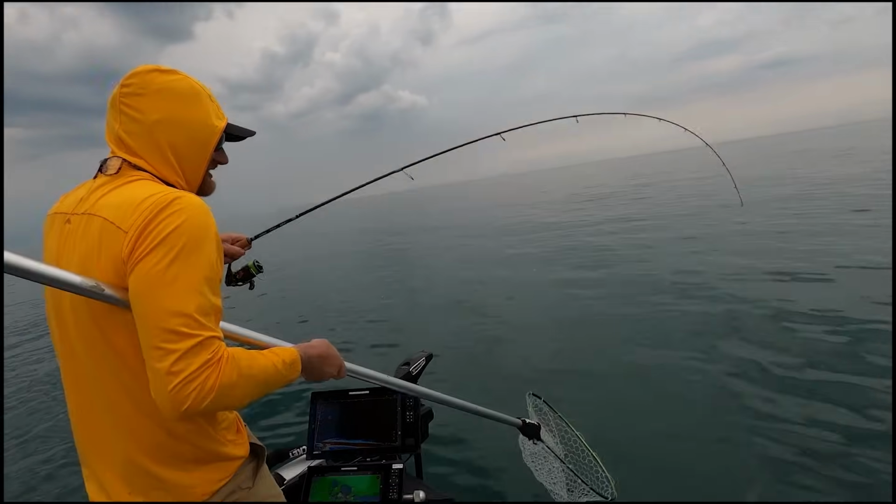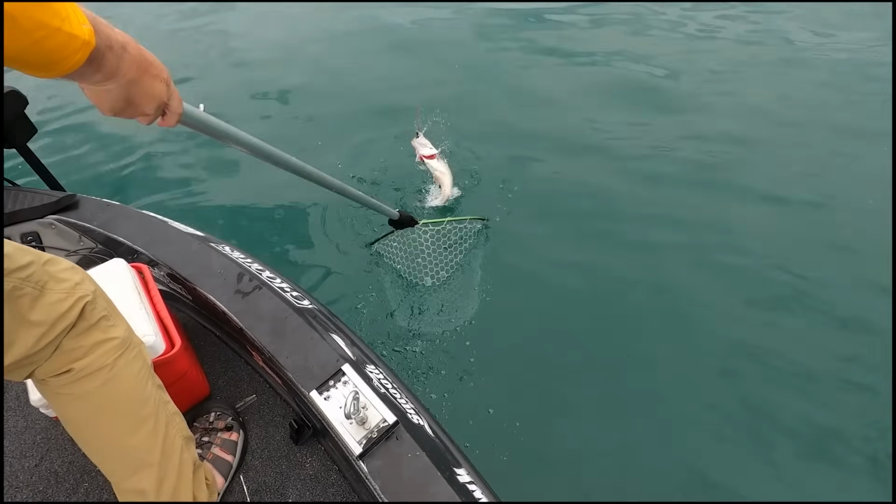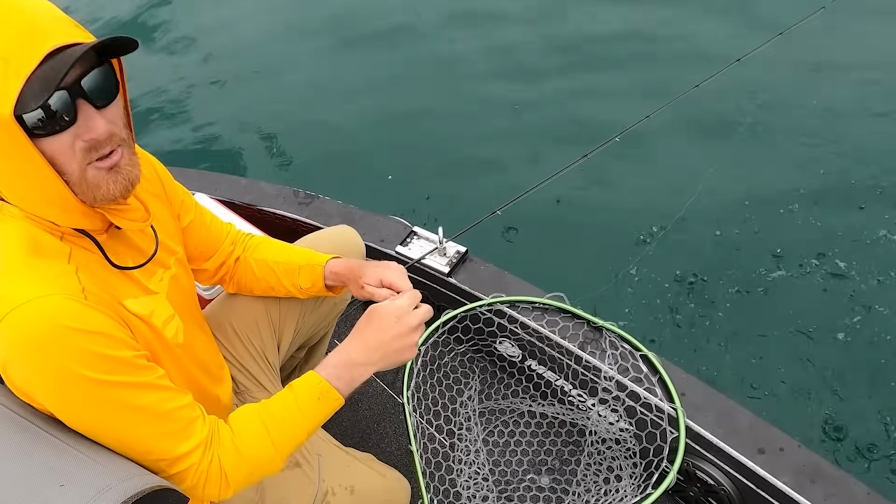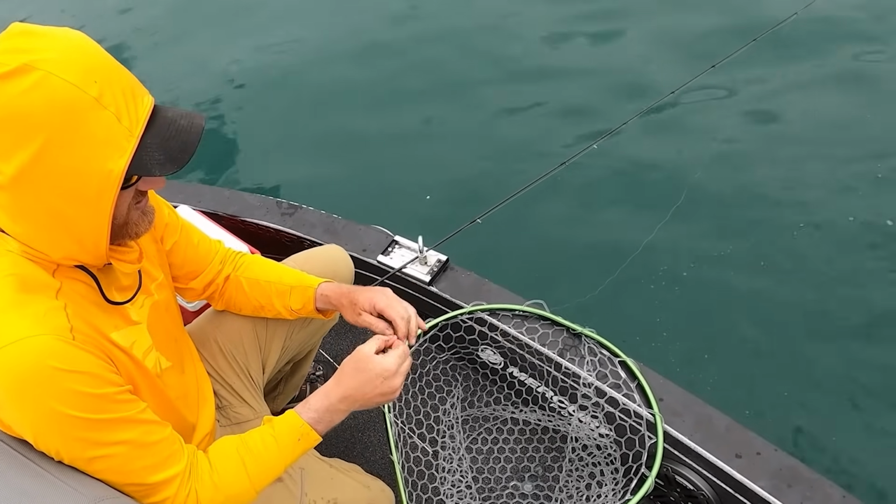You gotta give them some time sometimes, Mr. Walleye. Not the biggest walleye we've caught together. This is the most important. The one you just have in your hand is the most important.